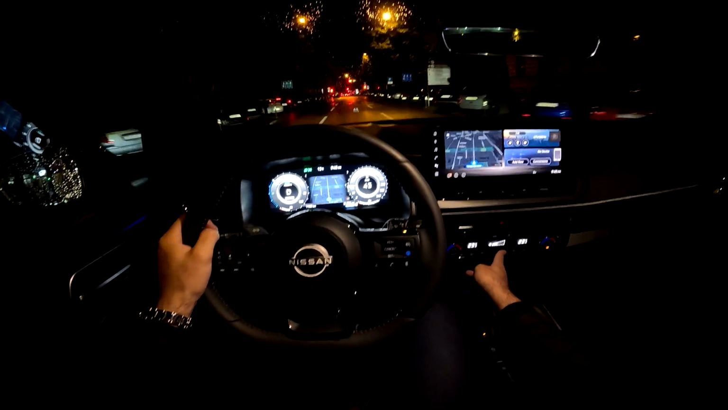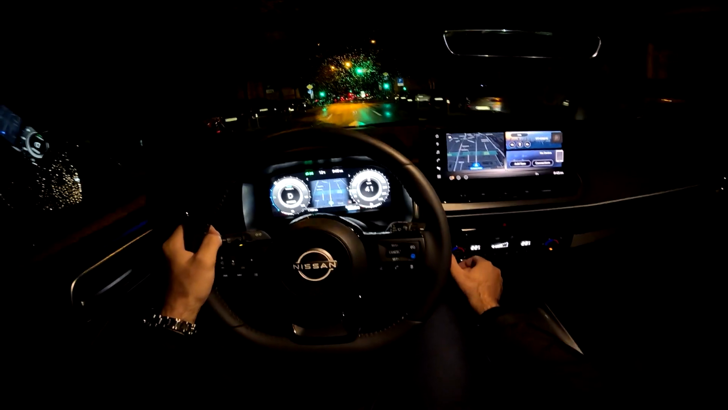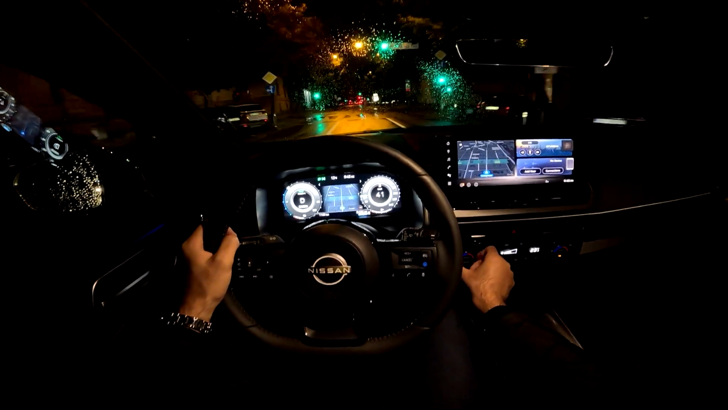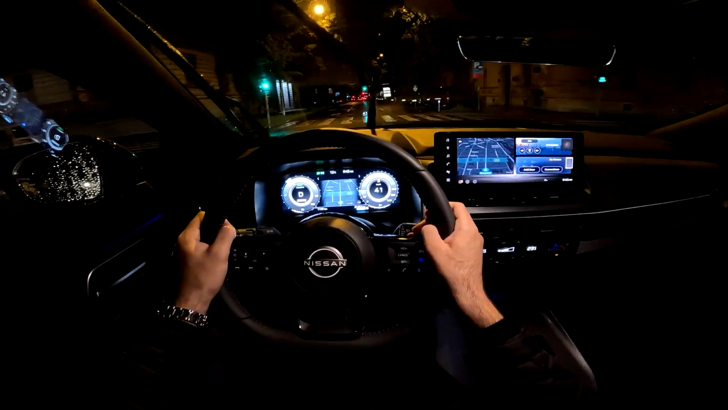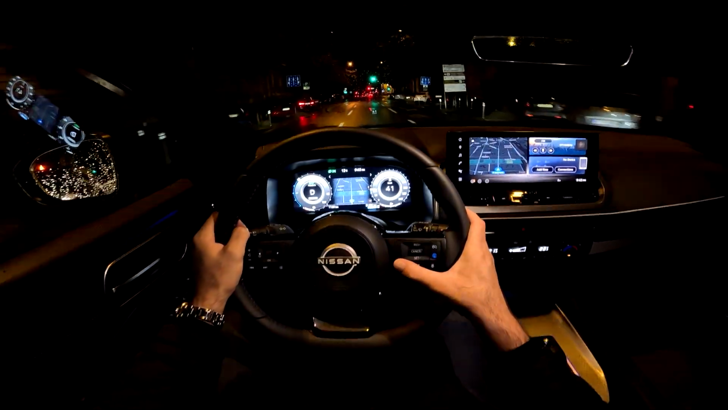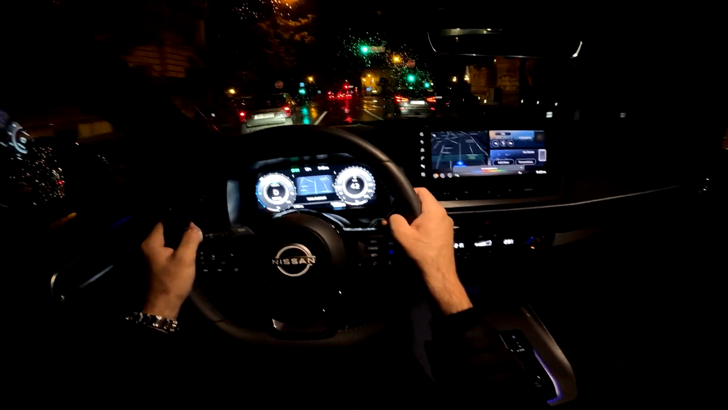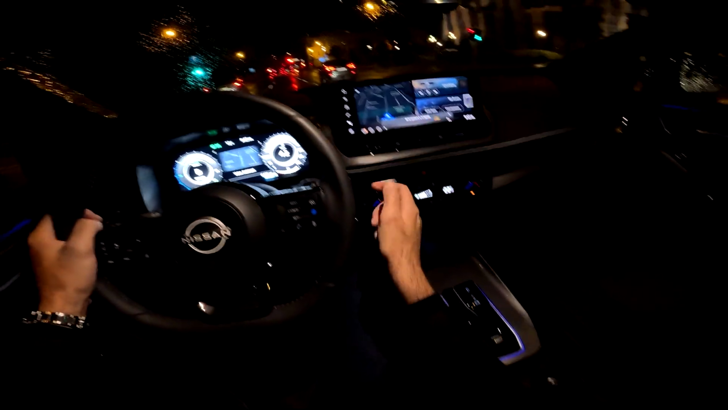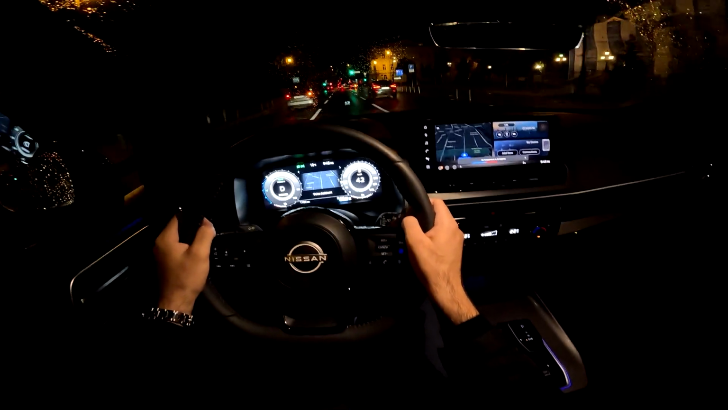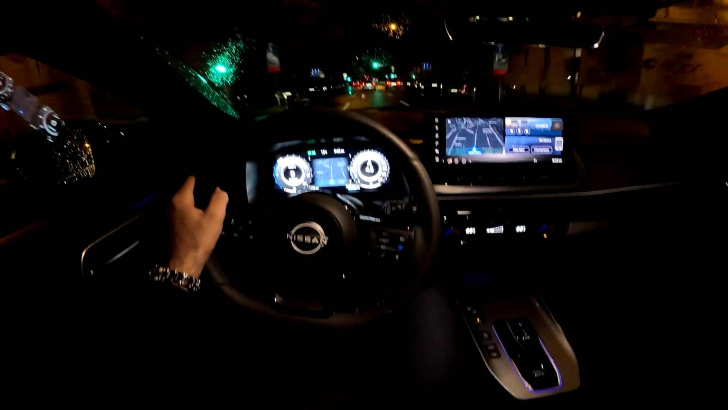The AC is still on switches, which is always nice to see. And you have the knobs here for the temperature. Of course, we can also do this. Set temperature to 22 degrees. Got it. Changing the temperature to 22 degrees. Of course, a very useful feature as well.